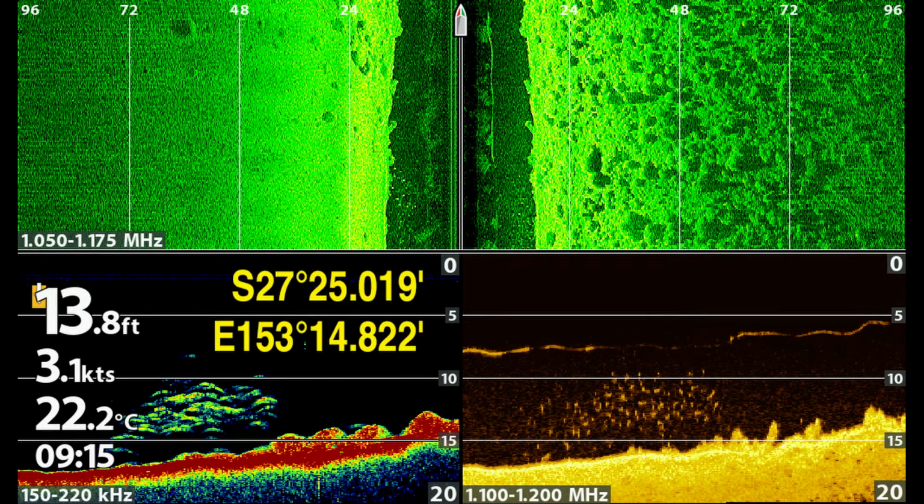I took this image on the Hummingbird and it's just off the reef on Green Island. I'm just coming up onto the reef. You can see that the brain coral and the reef structure is starting to get a bit thicker on the right hand side of the boat. I was heading south at the time on the east side of the island. You can also see it in the down image and the traditional sonar.